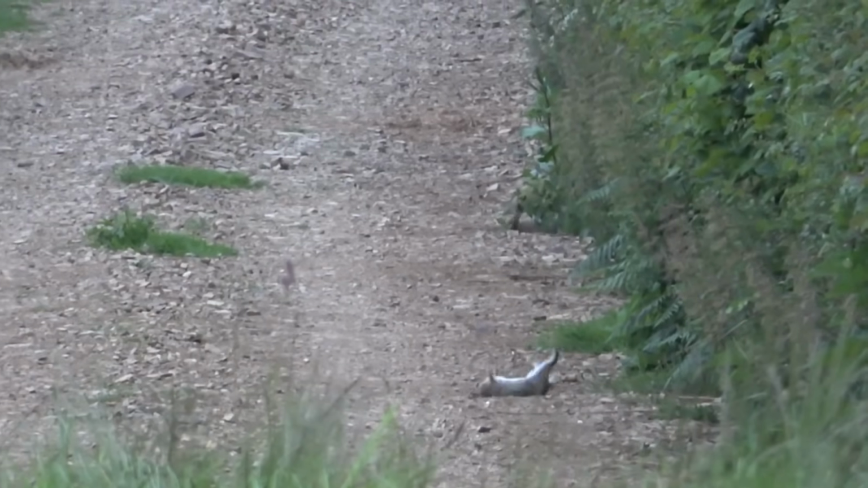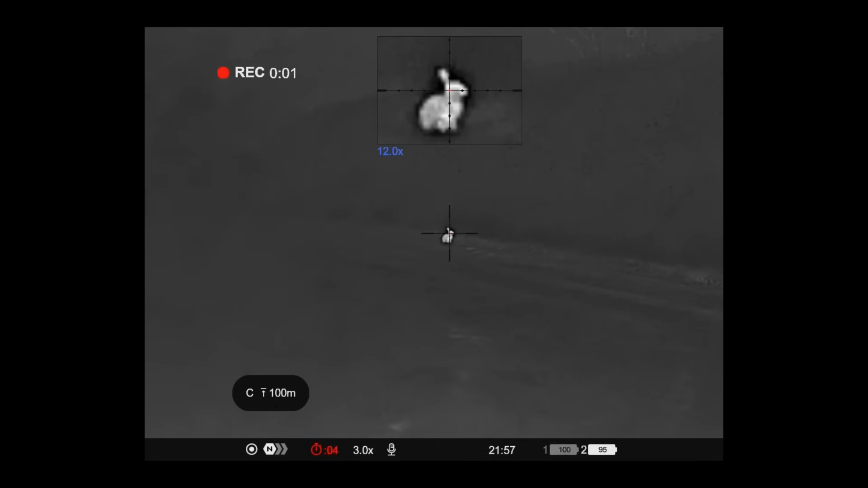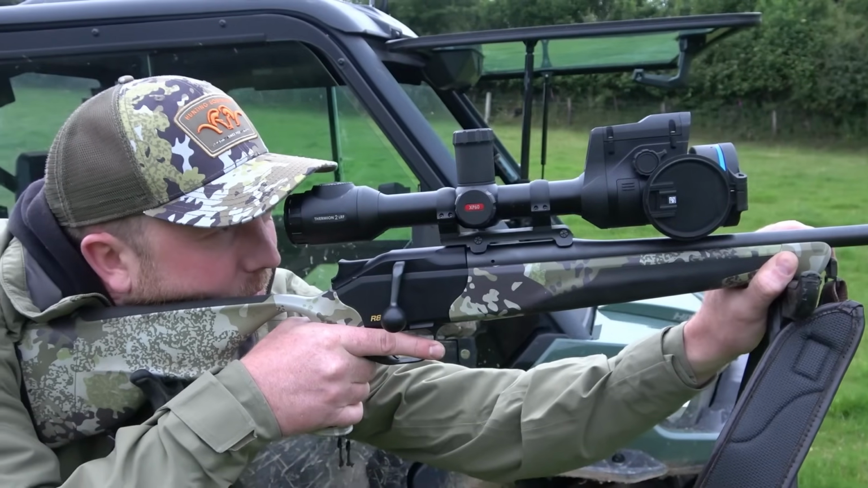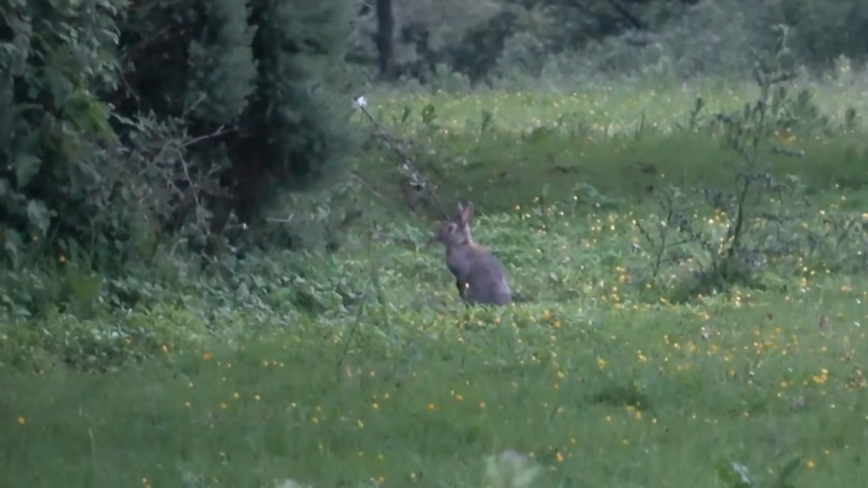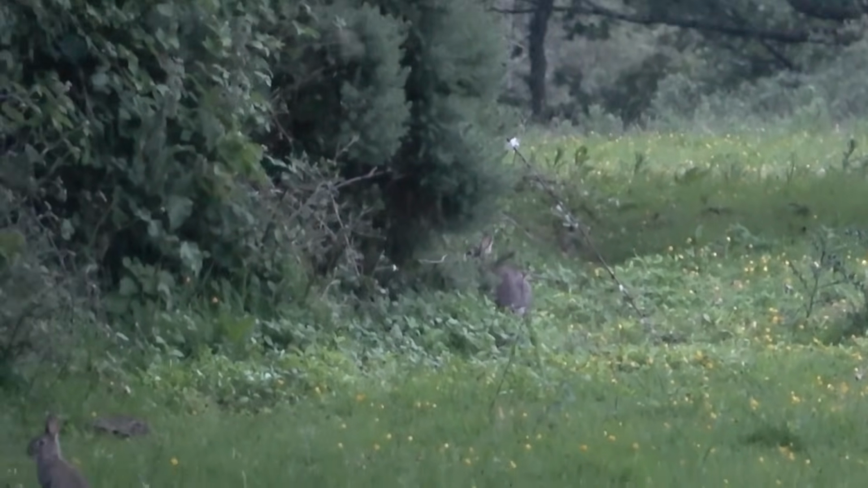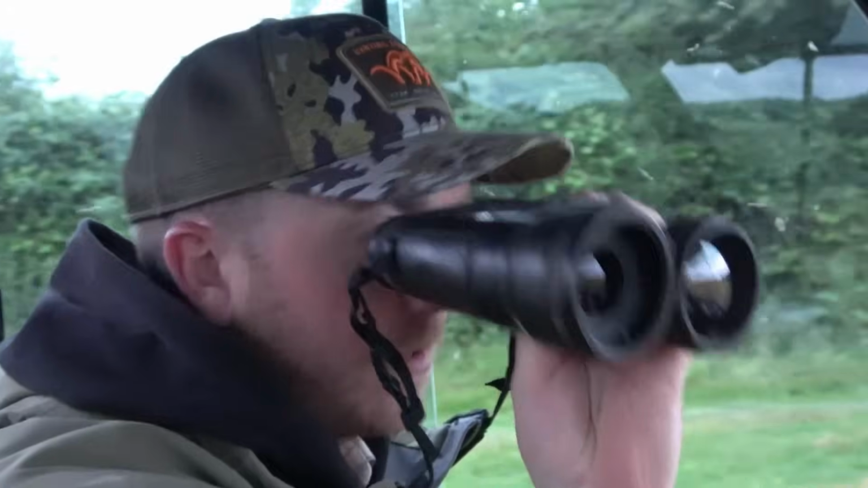Tom Davies is out rabbit shooting with his 17 HMR. Plus, he has come armed for fox. It's late afternoon and he is starting to build a bag of rabbits he can sell through his game meat and venison company. I've just spotted across the valley a hedgerow with a lot of rabbits on.